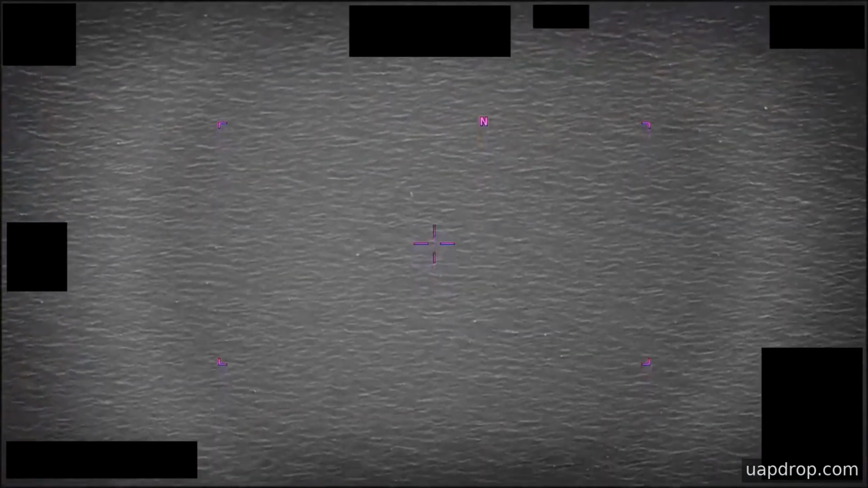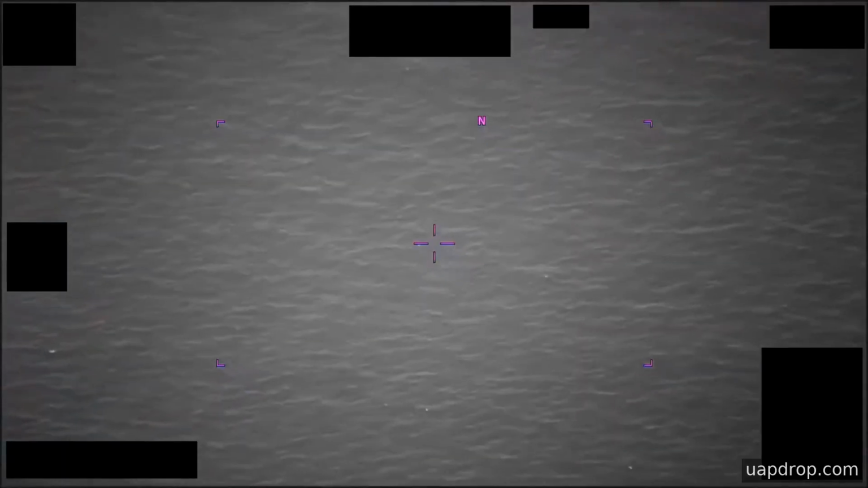ARRO assesses that this clip is likely derived from an infrared sensor aboard a United States military platform. The visual language is consistent with thermal contrast on a single infrared channel, so the objects appear as brighter or darker spots against a colder background of sea and sky. The footage appears to have been captured with a tracking sensor capable of panning and zooming, and at times the operator or automatic tracker keeps one or another area of contrast centered in the frame while the platform or the